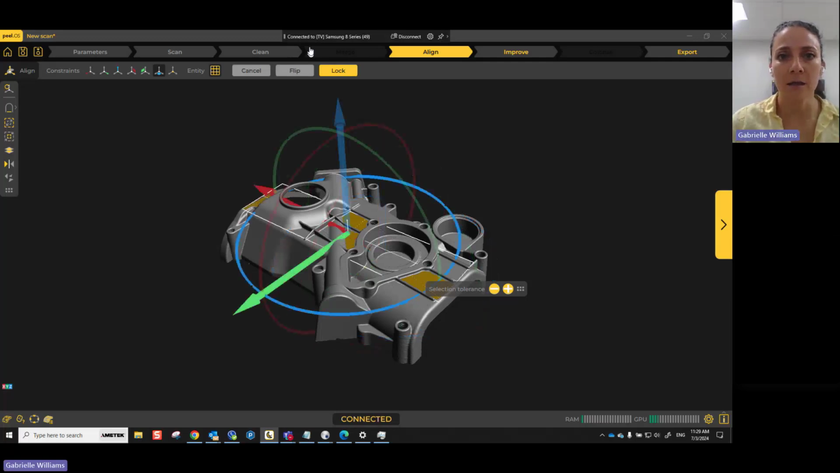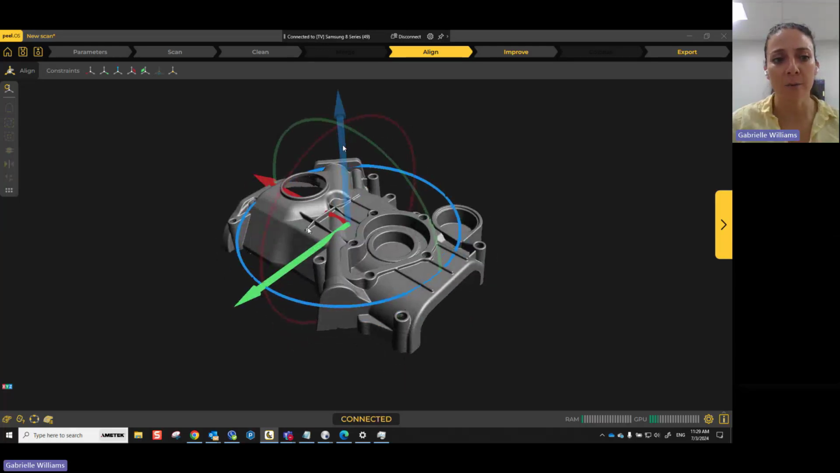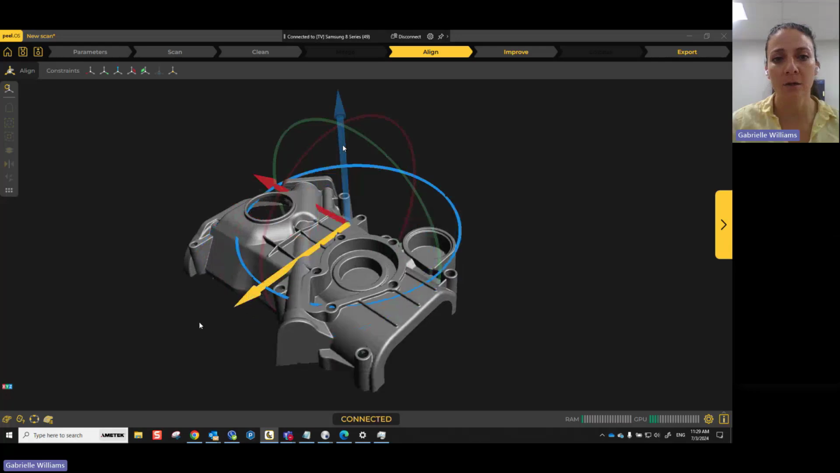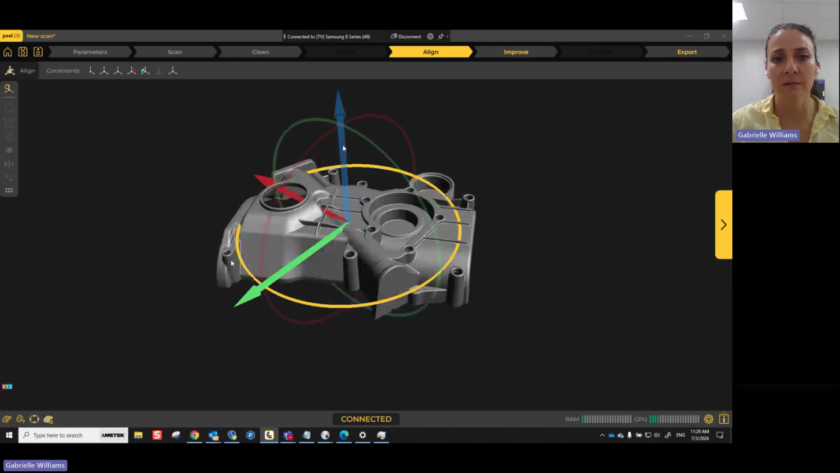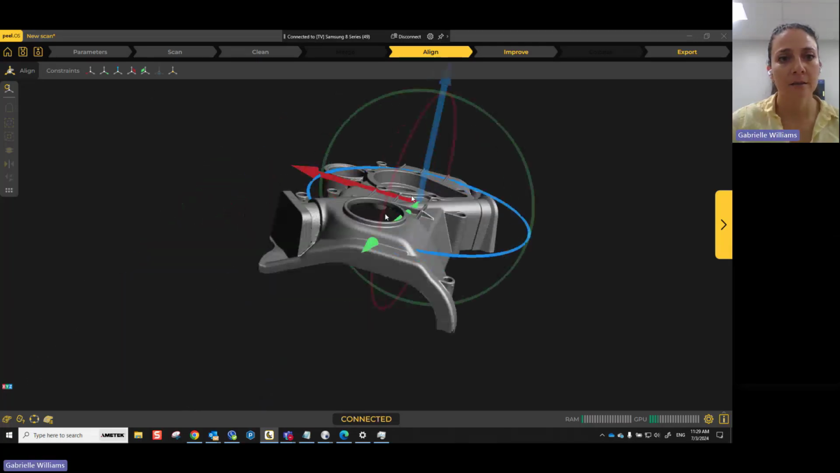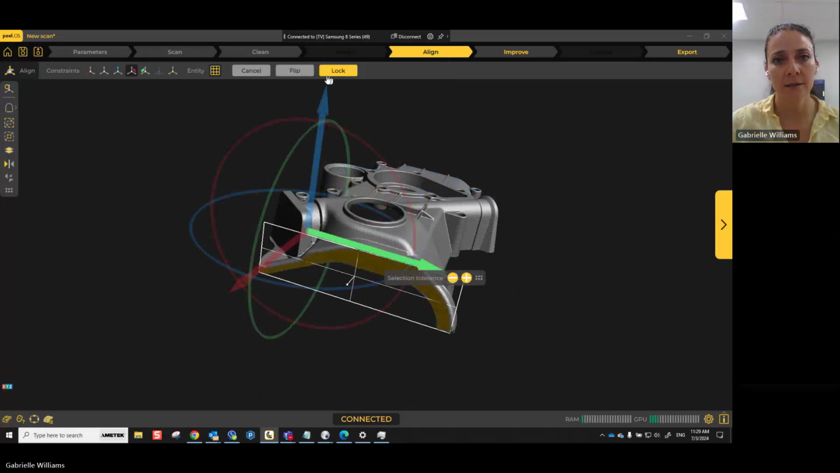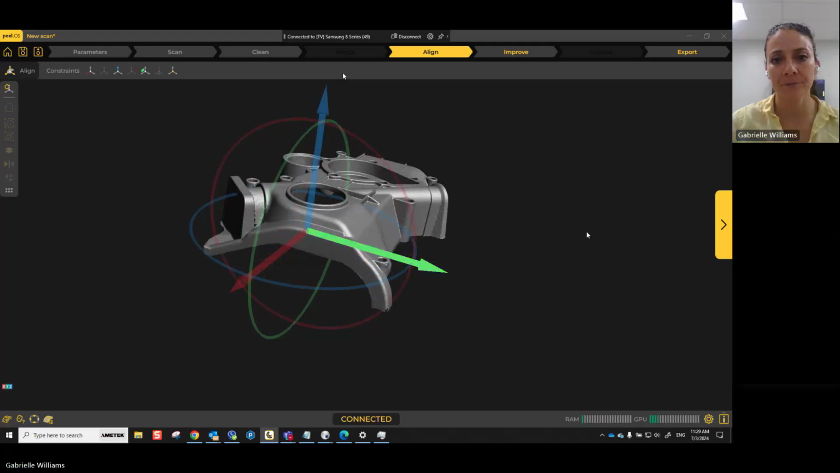So I can hit lock on that, and now my XY plane is locked there. So now I can't move my blue arrow, my blue axis, or my Z axis anymore, but I can still arrange my X and Y if I need, and I can still rotate if needed. So I can do another one if I'd like. Maybe do this one, this surface, and hit lock. And I can still center this however I want.